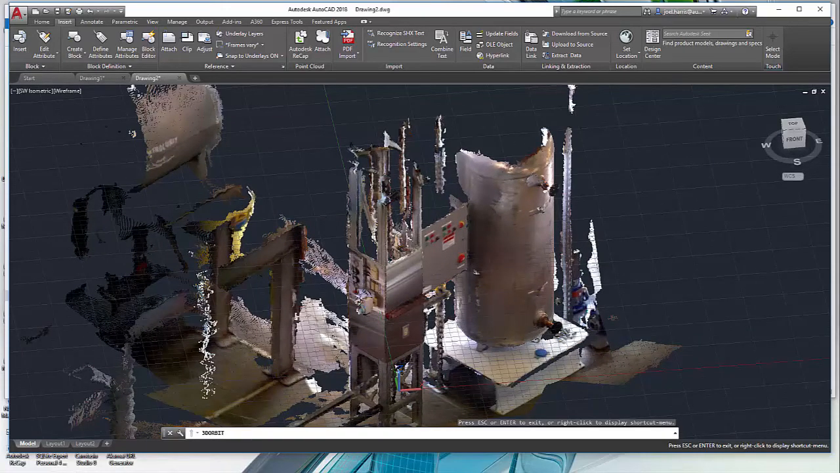So that's basically a quick overview of the workflow from the DotProduct scanner, which is easy to use, ReCap, which is real easy to use and is set up to import the DotProduct files, and then we can then bring that into our AutoCAD products or Autodesk products, whether it's Revit, Navisworks, or AutoCAD.